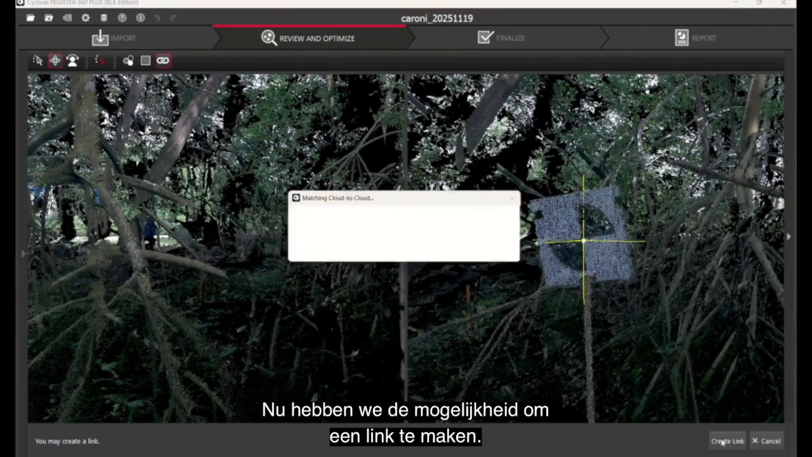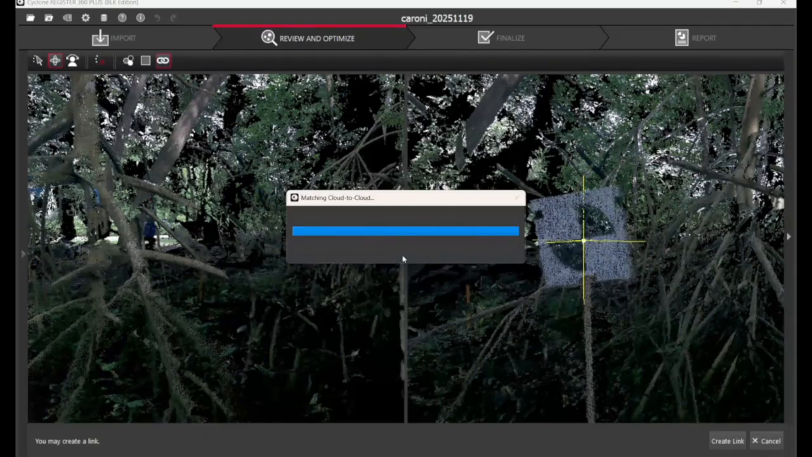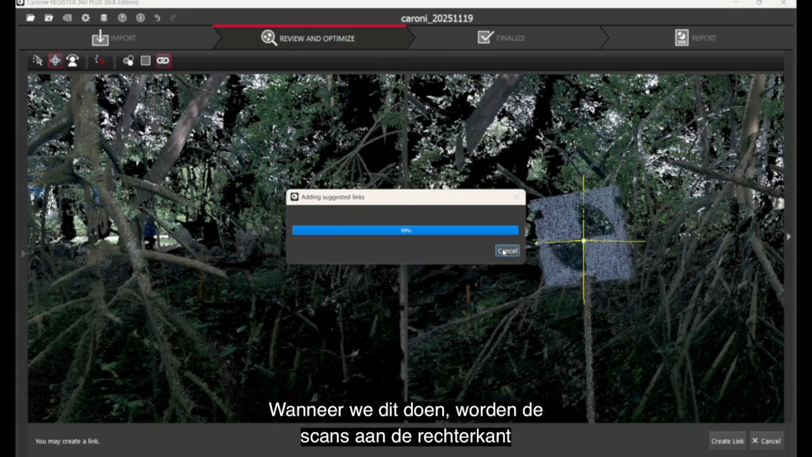Now we have the option to create a link. So this is trying to combine the scans together, the left panel scans and the right panel scans. As we'll see, the output of this is not a particularly strong combination. It says the link does not seem viable. However, we say yes, we want to keep it. When we do this, it will move the scans on the right to align with the scans on the left. Now, although it's not a very good combination, it is closer than what it was before.